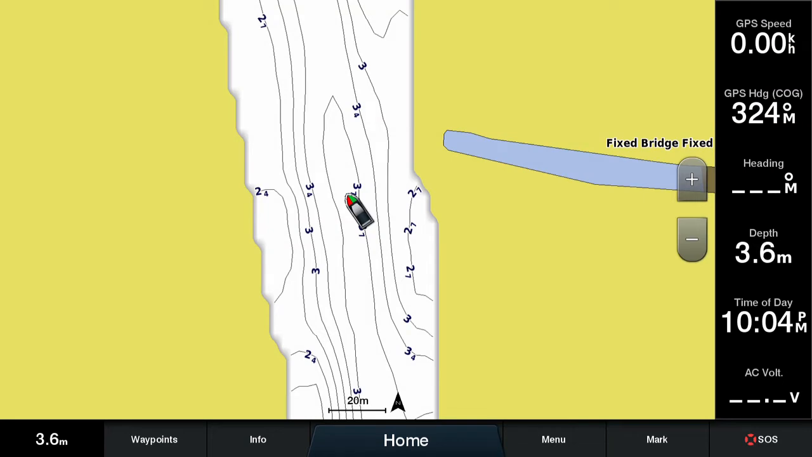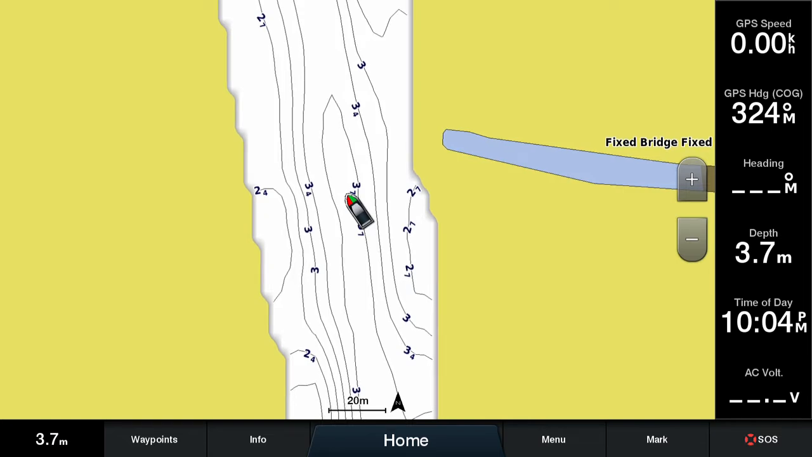Hello everyone. I created this video to cover two important features of the GPSMAP devices from Garmin. The first one being the depth shading, and the second one being how to create presets and manage these presets to be able to have several configurations of depth shading depending on the water you're actually targeting.